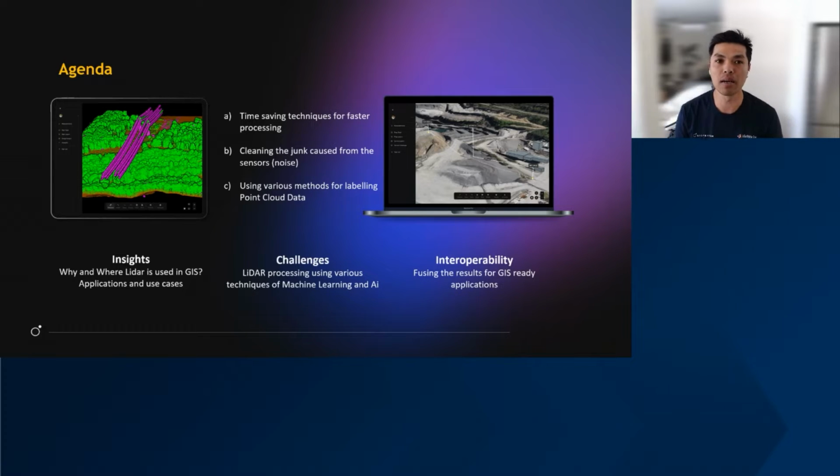The three topics we'll talk about will be time-saving techniques for faster processing, making sure the data is as best quality as possible, and that is removing noise. And then we're going to touch on a few techniques on labeling and processing segmentation point clouds. And then lastly, we'll start to look at why and how we're going to bring all of this together into a GIS-ready application.